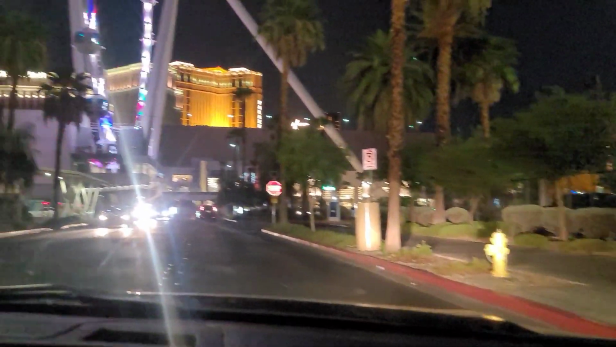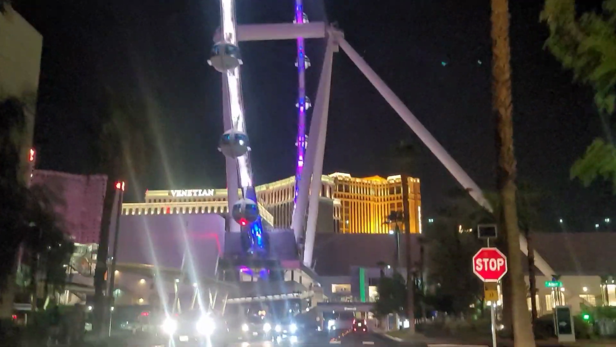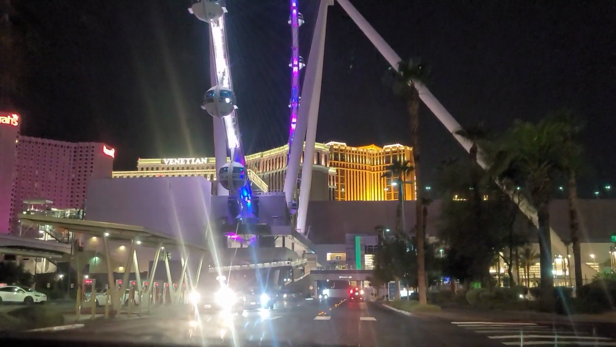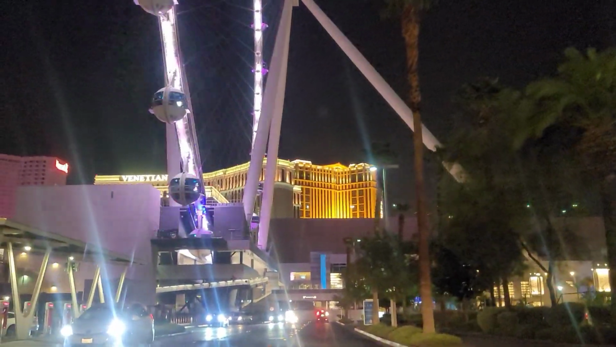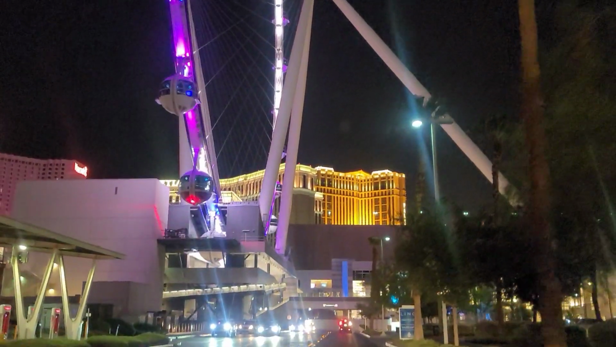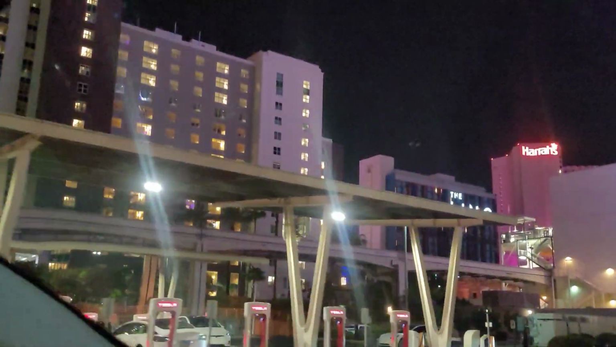The LINQ, we're going to do the LINQ. Here we come to the LINQ, guys. We just left Flamingo. There were so many bumps, so I went ahead and turned it off. And the LINQ has been going strong all tonight. The Tesla charging stations are there. There are a lot of stations for cars being parked in Tesla.